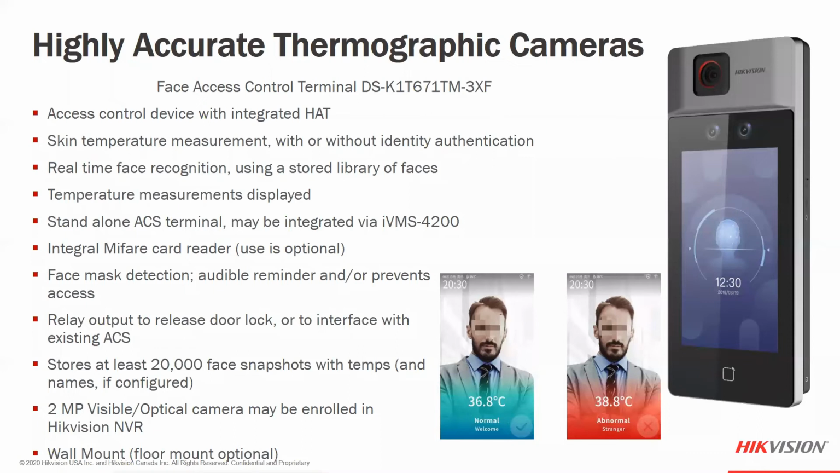So with all of the camera options, Hikvision actually sells access control products. If you didn't know, we do actually have a really unique high accuracy thermal camera product that has been added to our facial recognition terminal. This can just be a temperature screening terminal at this point, which would allow temperature to fire the relay and open the door. You could just set it for just temperature screening.